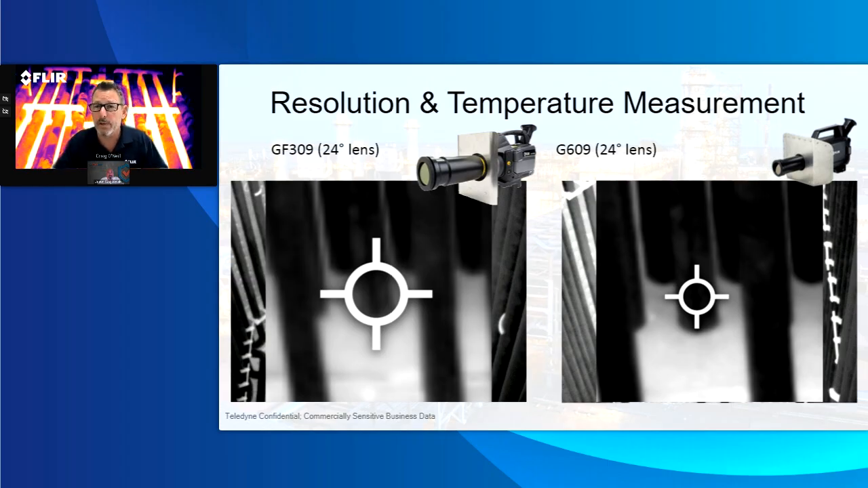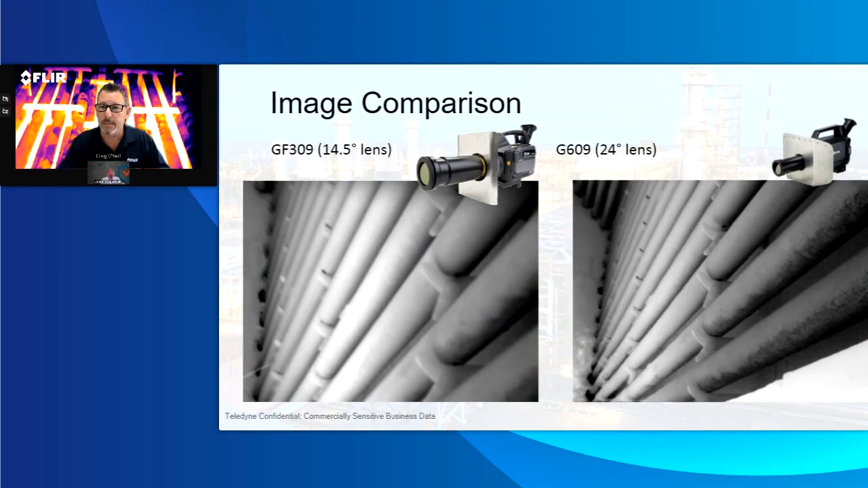What that does is, when you're measuring with a 309 or even the old Infometrics PM 390s and 290s and a GEMA 550s, for those that may still use those antiquated technologies, you're getting a much better temperature measurement because you have more pixels to measure on that. You're not only getting a better temperature measurement, you're also getting an amazingly better image quality. You can see the actual definition and the clarity of the image. Sometimes an image just tells the story.